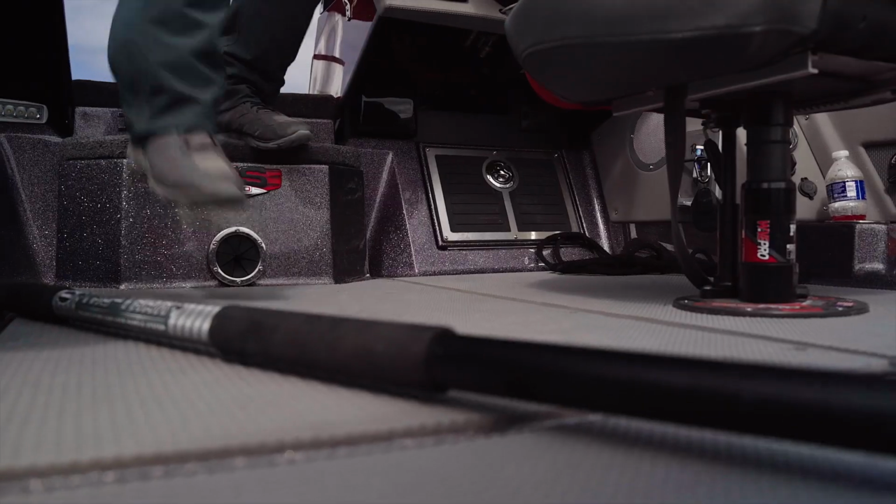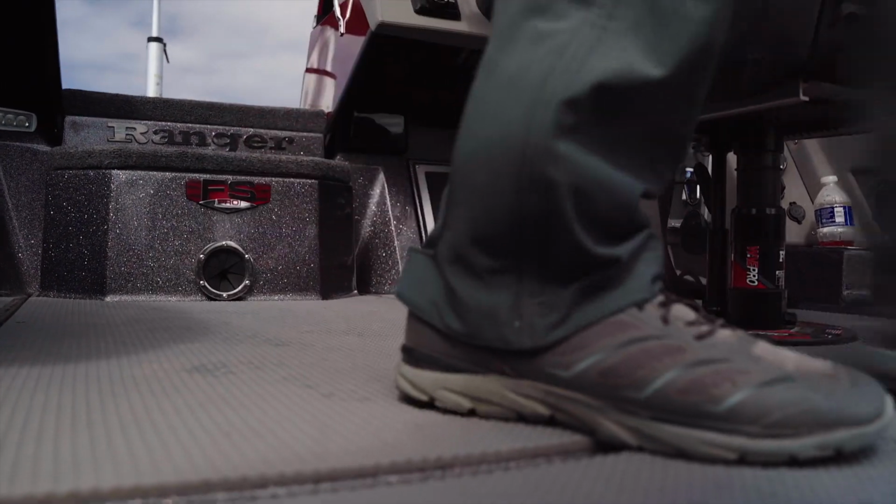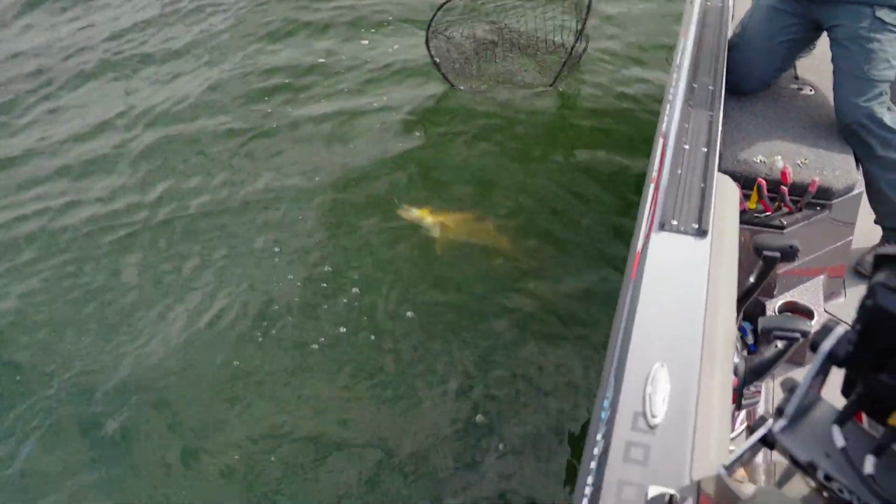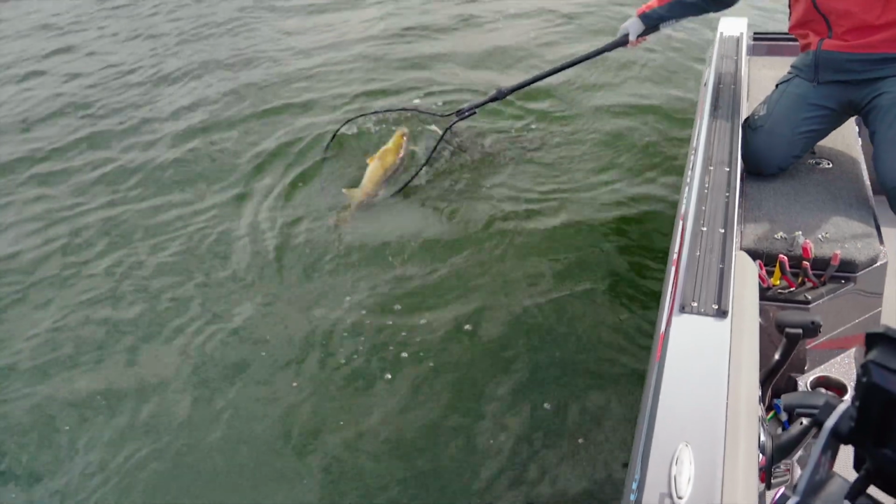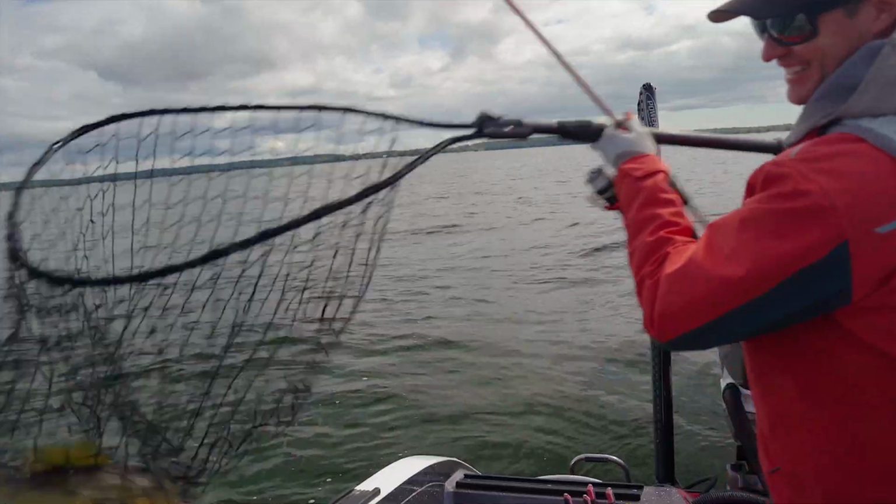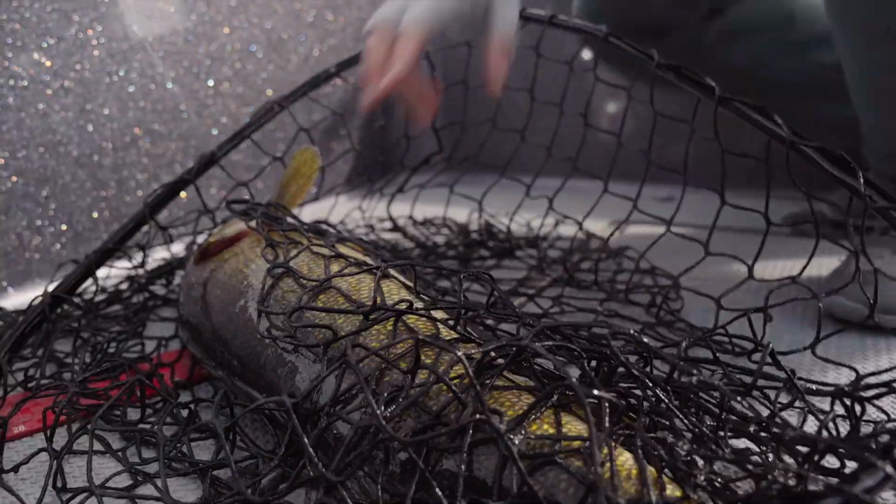Oh, I can get the net here. I didn't think that was the right flavor there. But it was. Oh. I didn't think that was the right one.